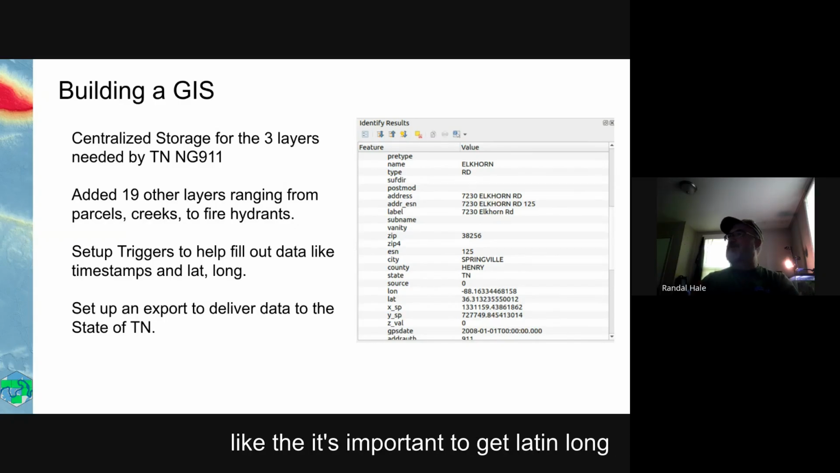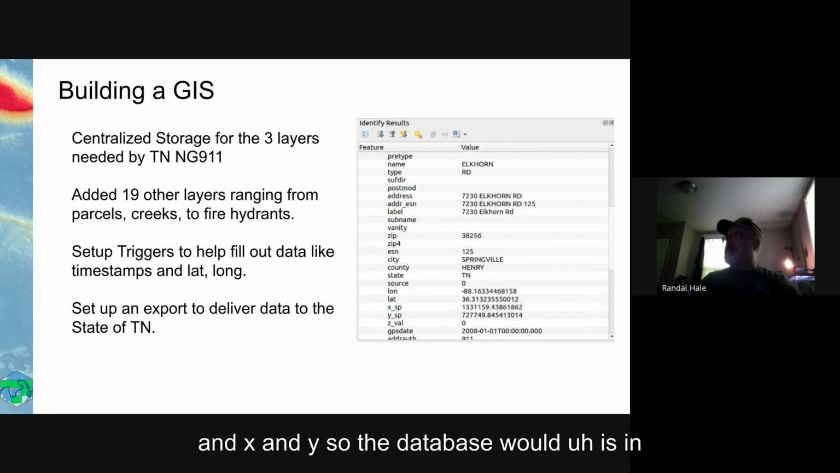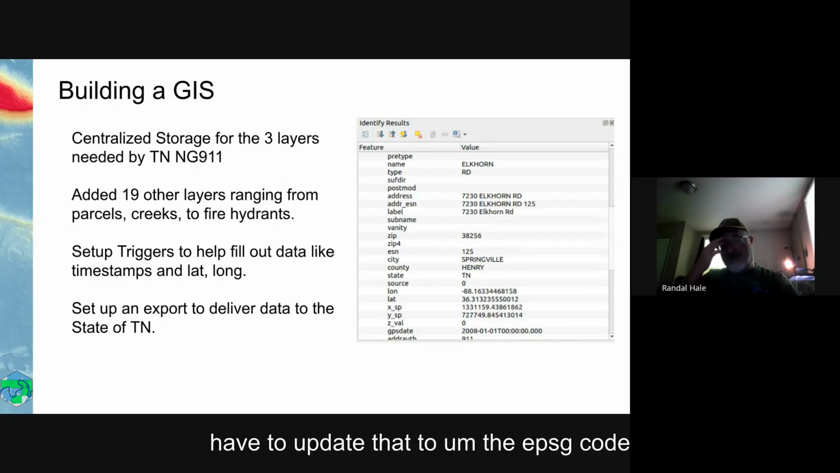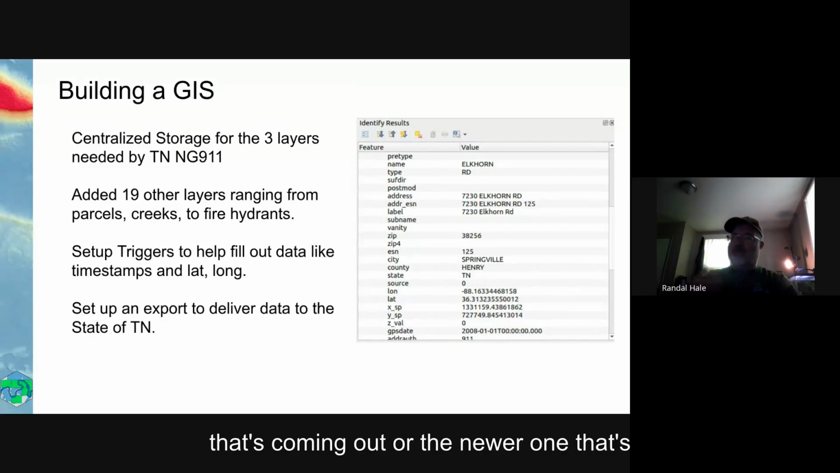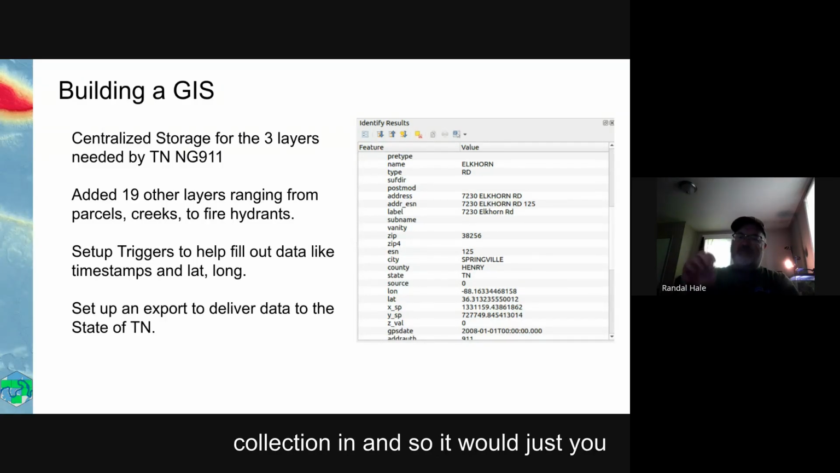It's important to get lat and long and X and Y. So the database is in Tennessee State Plane 2274. I'm going to have to update that to the EPSG code 6576, I think. It's the newer one that's coming out, or the newer one that they're doing a lot of data collection in. And so it would just populate.